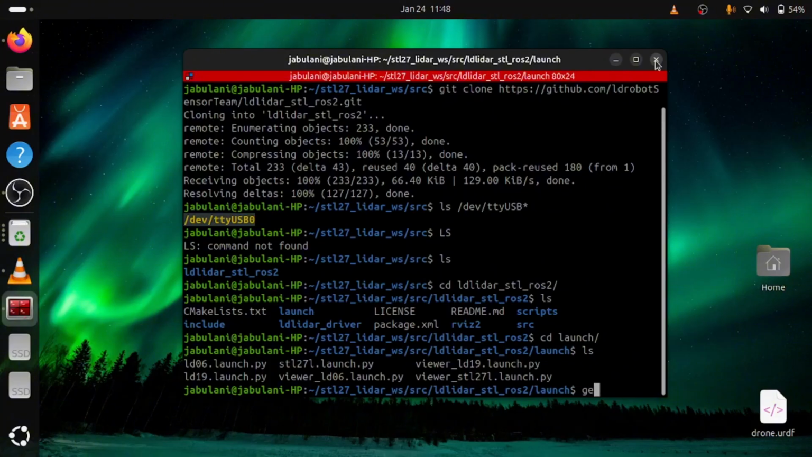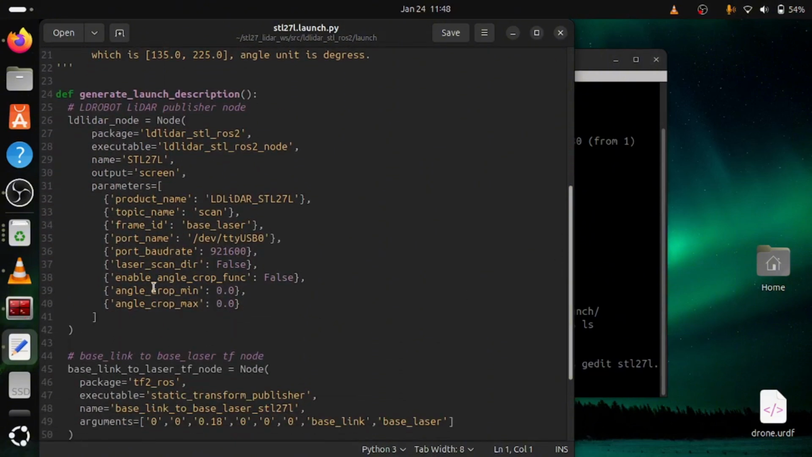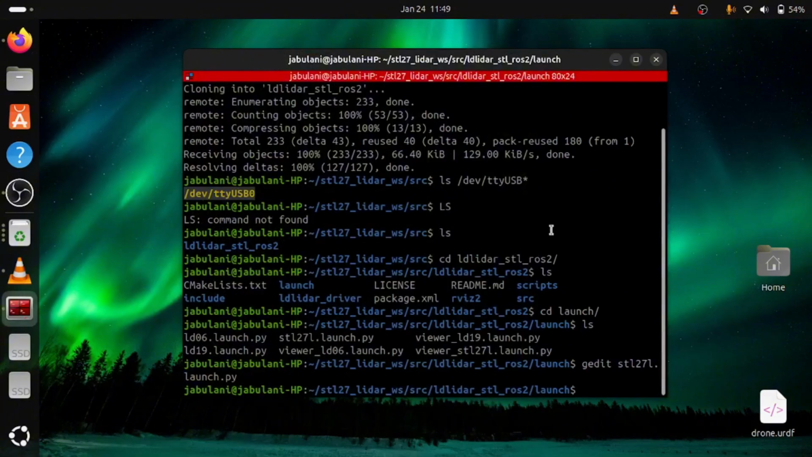So I'm gonna use gedit. Let's check for the USB port, and in this case it's /dev/ttyUSB0, which is correct for our functionality. So let's save, then go on to build our workspace.